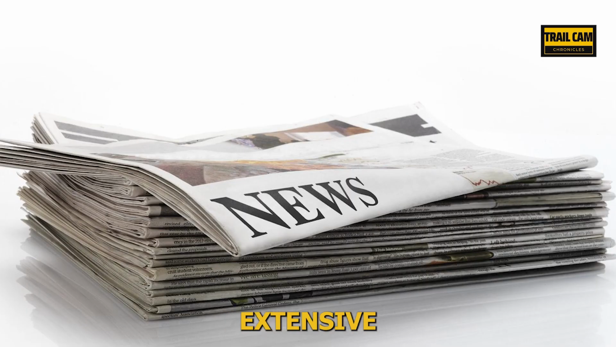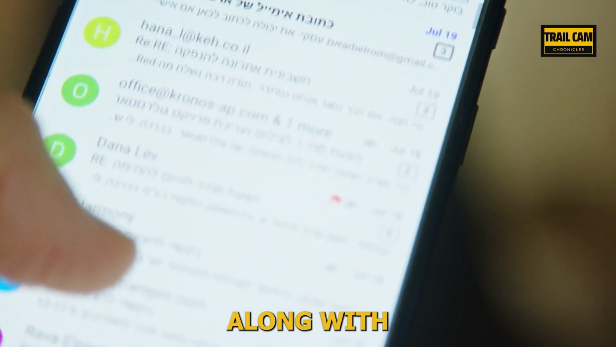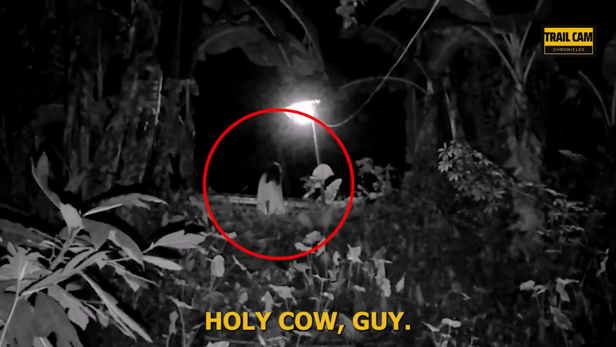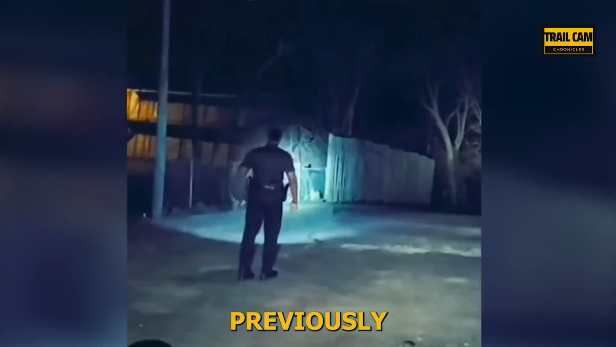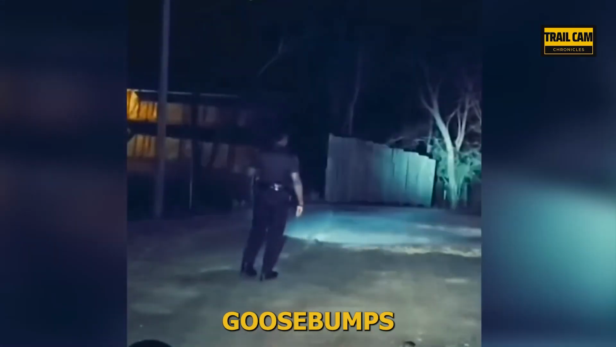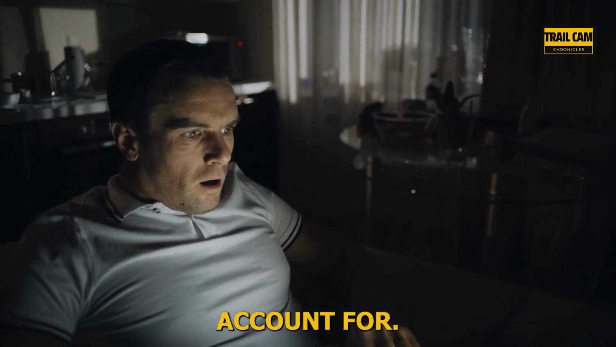Newspapers featured it extensively. Nearly everyone who had my phone number emailed the image to me along with the message, "Holy cow, guy, they were right. They are down here with us. I had previously heard the screaming. You'll get goosebumps listening to it since it sounds like a lady screaming." Before that guy got one on his trail camera, I had never seen anything that I couldn't account for.